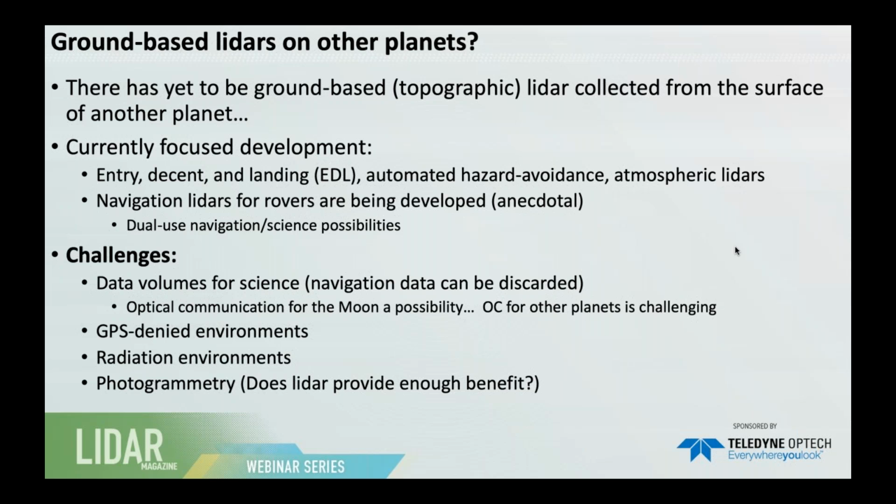And then I list photogrammetry here as a challenge because the question is, does LiDAR provide enough benefit in terms of the accuracy and resolution compared to that data volume? And so currently the Mars rovers use photogrammetry for most of their navigation because it's just less data intense.